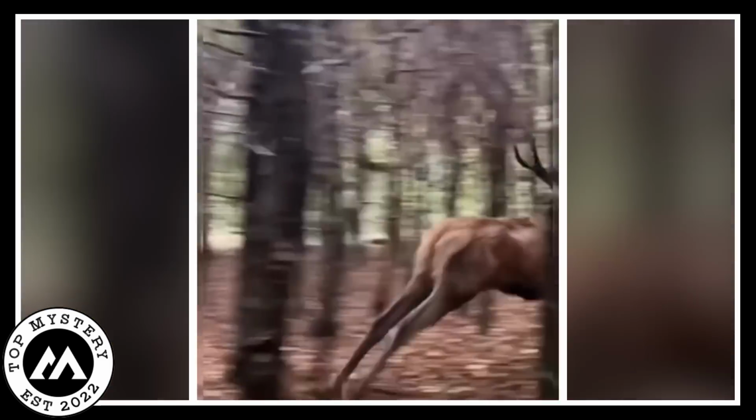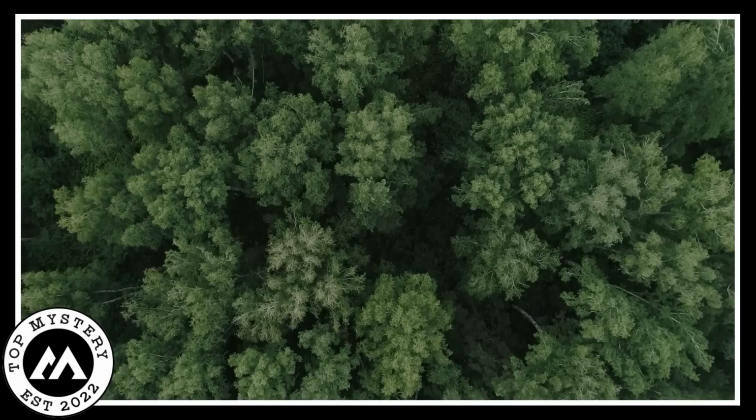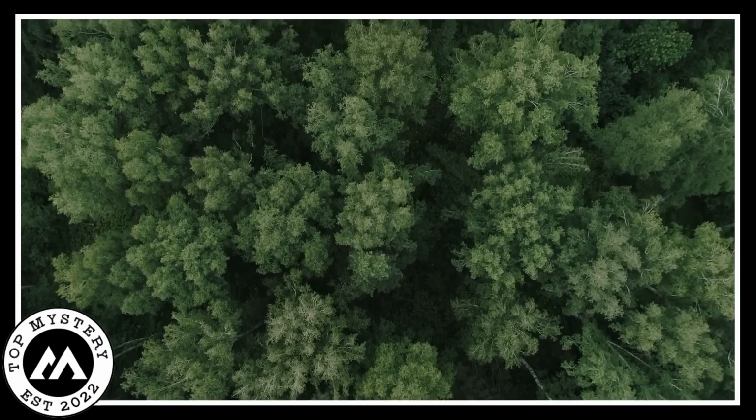The video gave us a peek into how awesome nature is, leaving us feeling amazed. In those quick moments, the forest told us its stories, and the deer's jump was like a dance with the wind, a magical show right in the middle of nature.